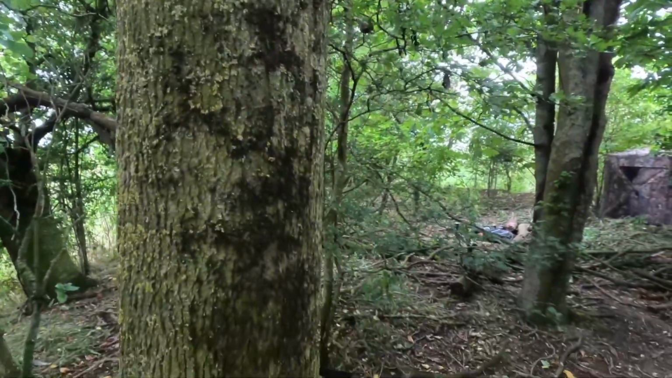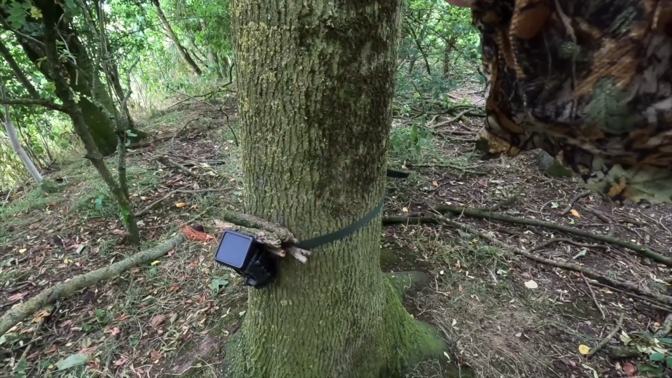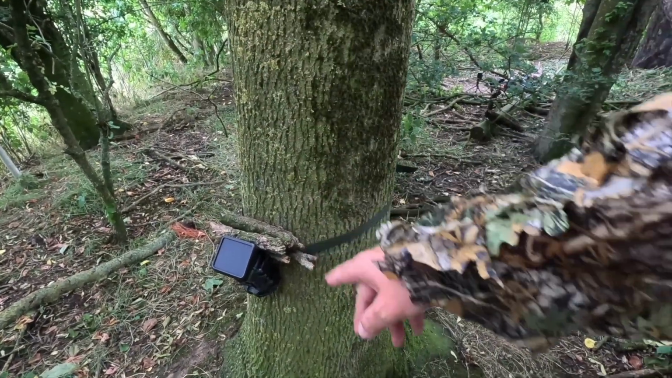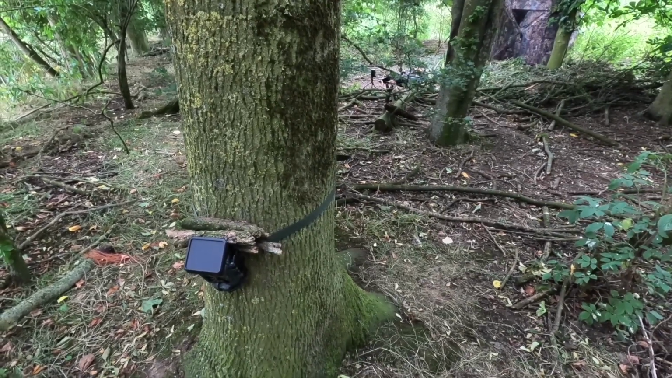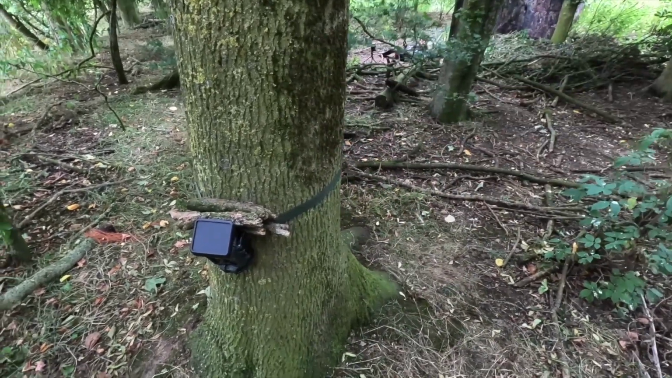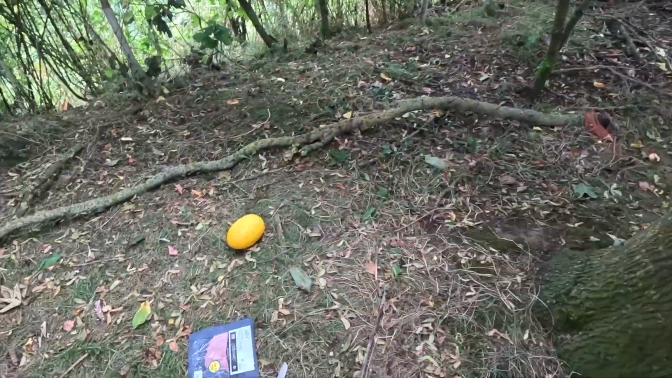So, how are we going to do this experiment? We are using the Campark, C07, something like that. It's the 07 model Campark. And we are going to be feeding them.